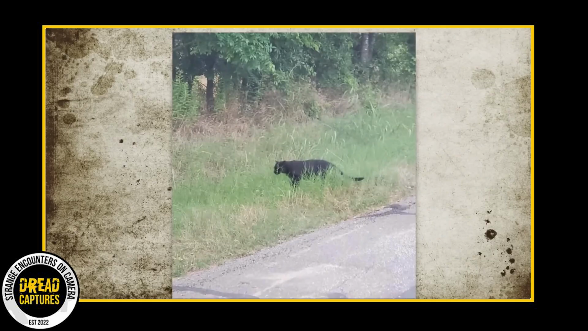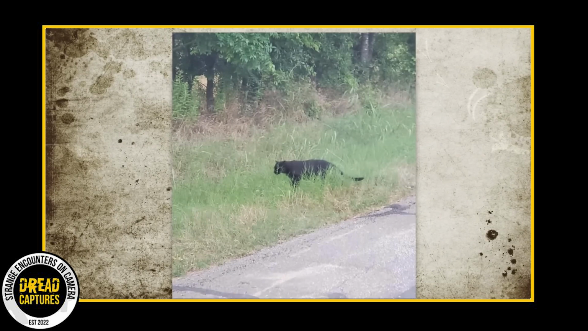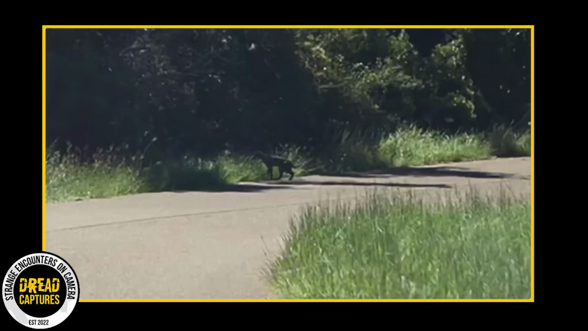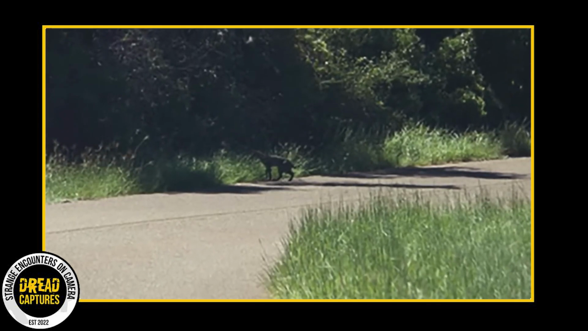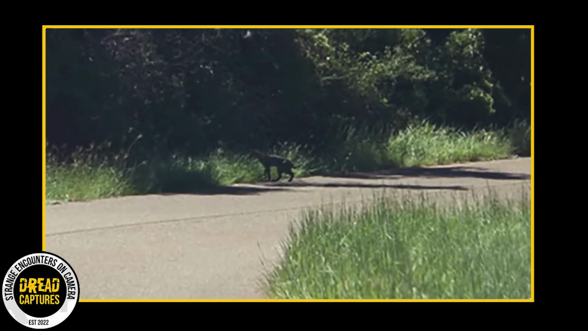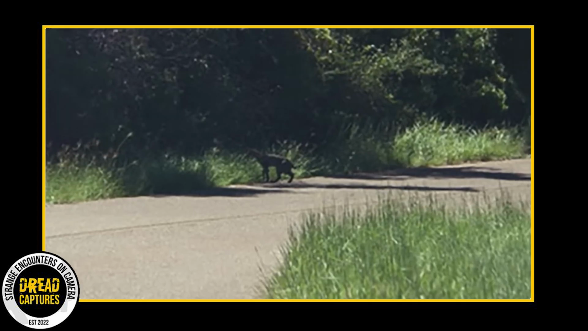Both trail and cell phone cameras have been capturing images of a mystery creature that bears resemblance to a large black cat. It has been informally named the Black Panther of Texas, and numerous clear images of this animal have been posted online. Some even showcase additional unidentified creatures in the background.